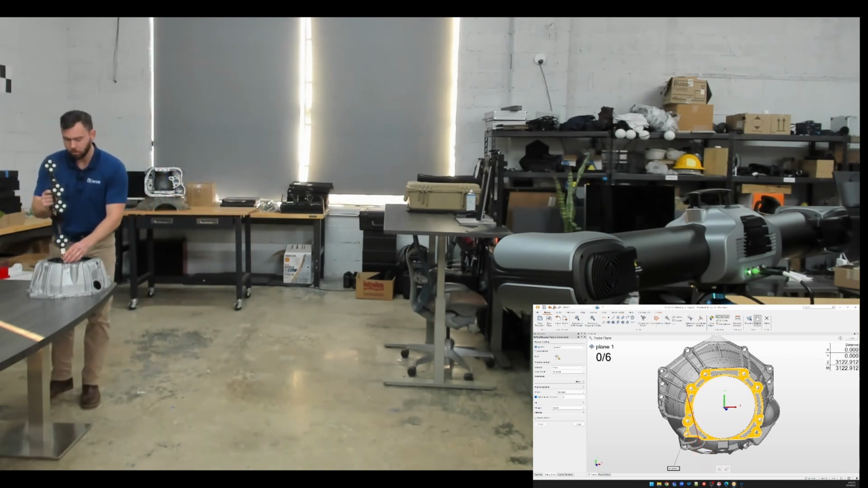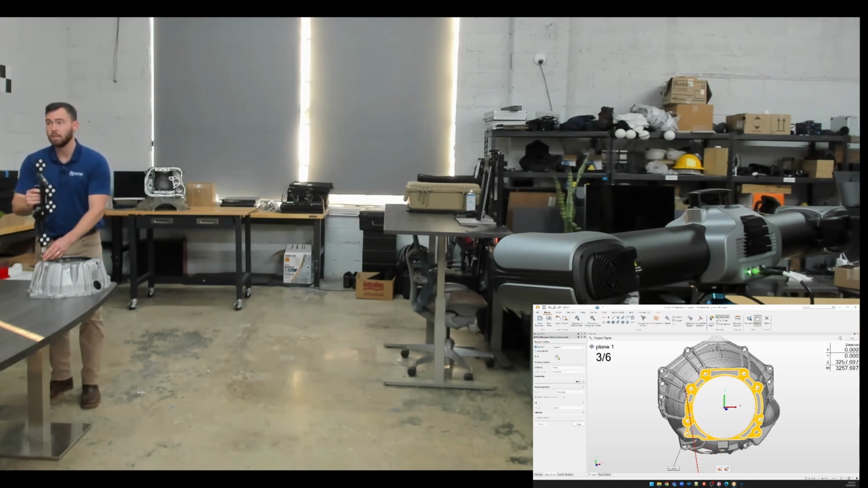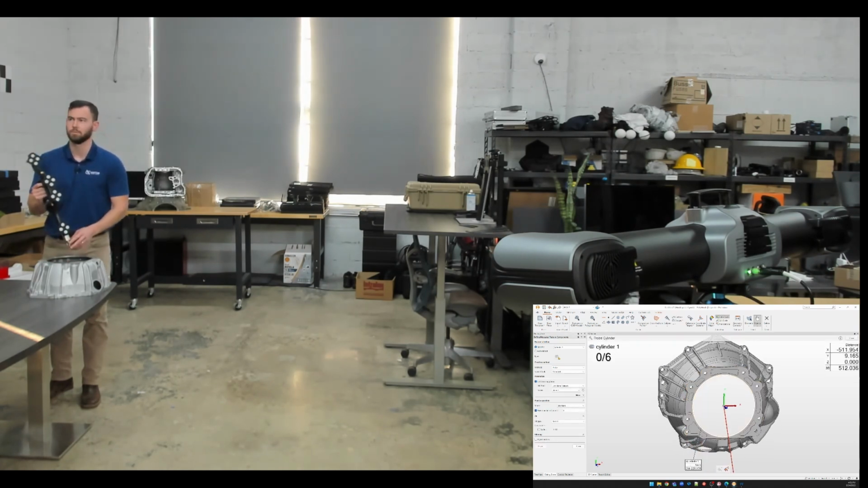There's a trigger on the probe itself, which I'll click to take a point. If there was a bad point that I wanted to get rid of, there's an X button on the probe itself as well to back up and retake that point. Cool.